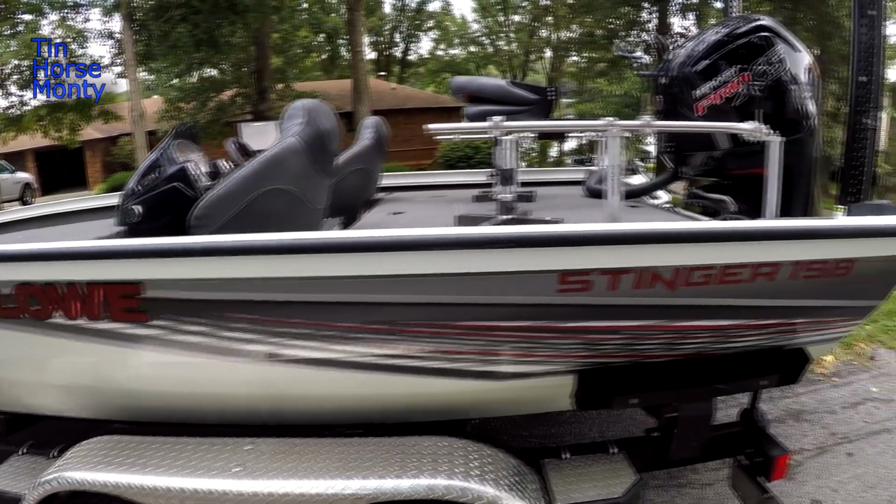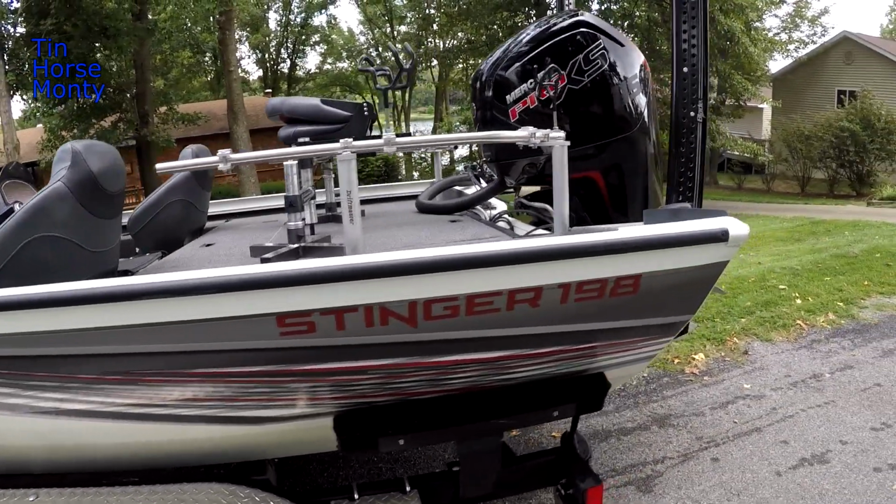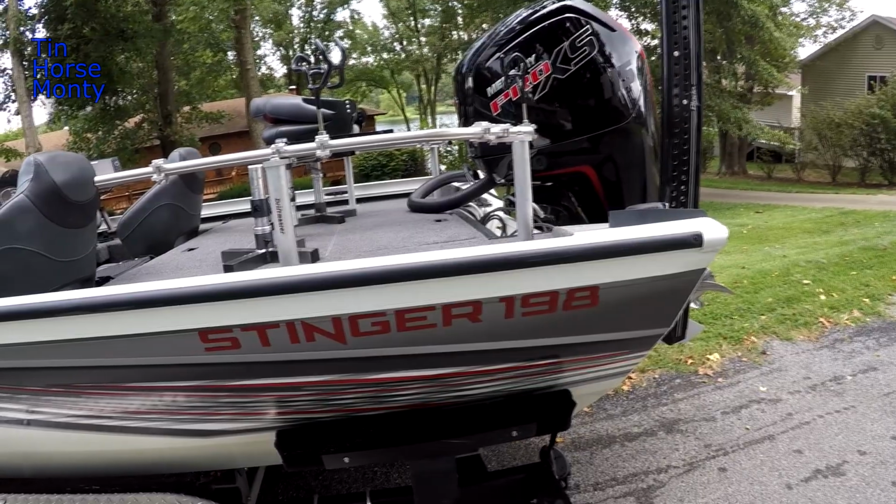Well, I'm on my way back from Lake of Egypt. Got to spend the day with Matt from 3 Pound Fishing. Had a great day on the water. Lots of fun. Got to fish out of a big aluminum boat. It was a low stinger. Very, very solid boat. In fact, I think it's just as solid as my Ranger. It's got a really wide front deck, plenty of room to move around.